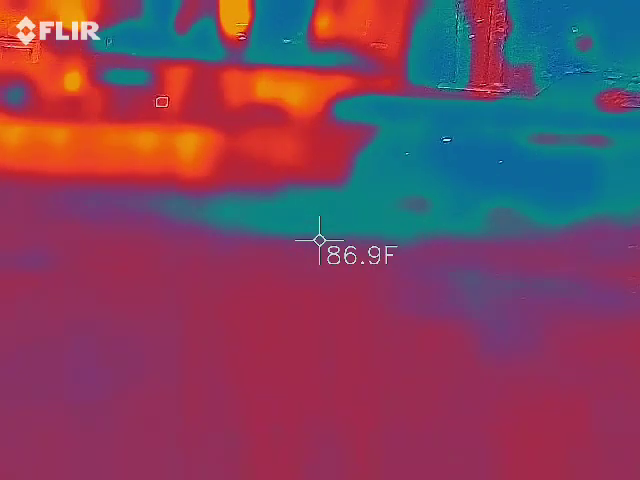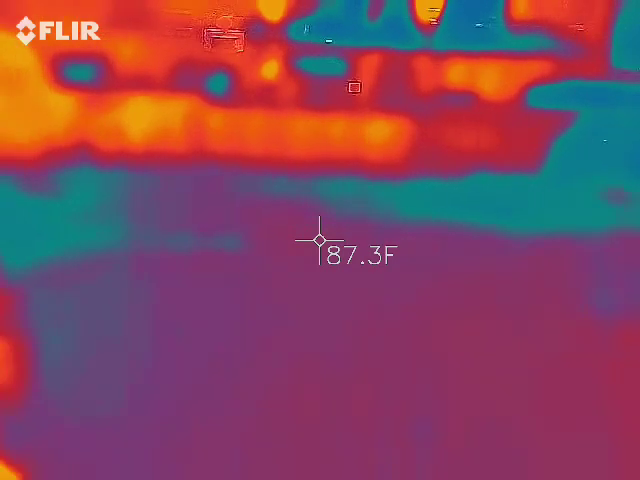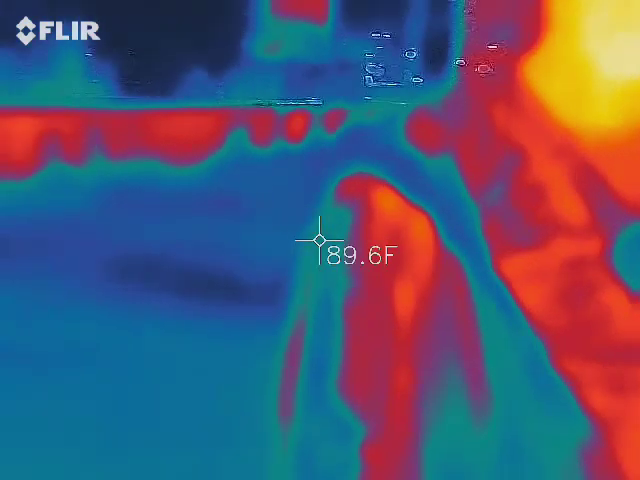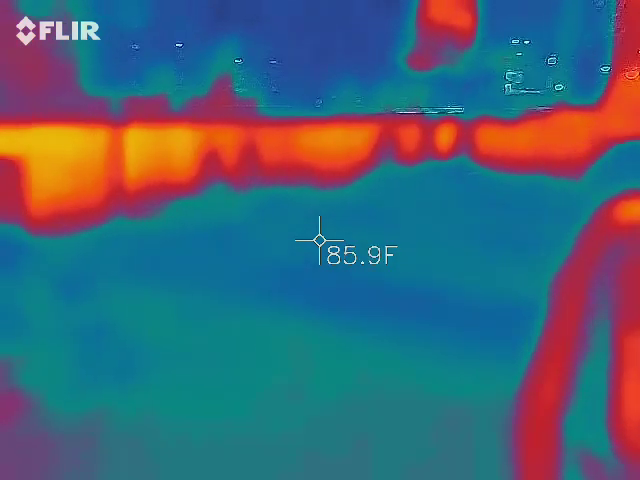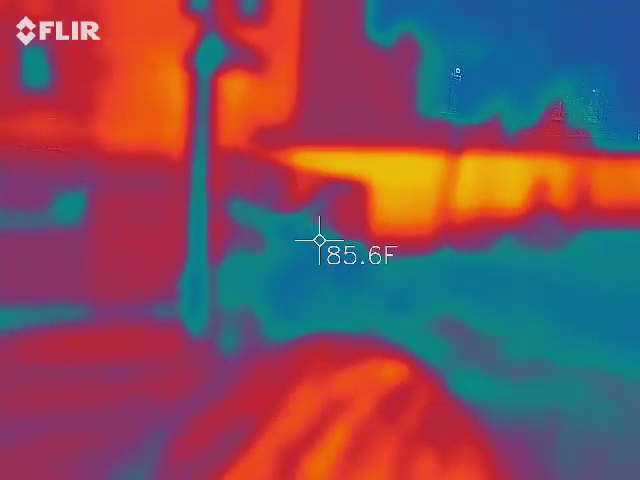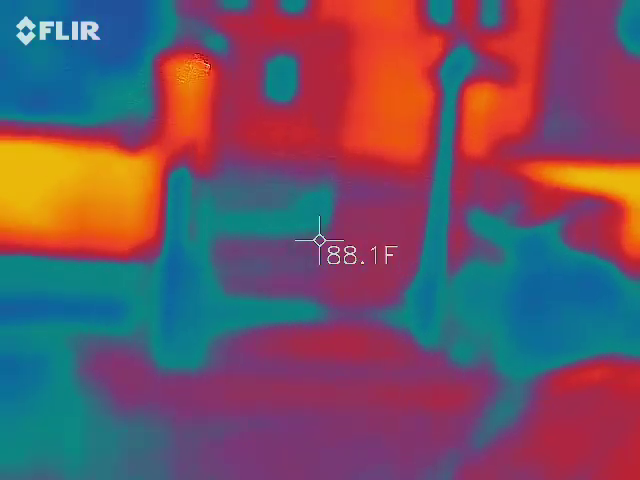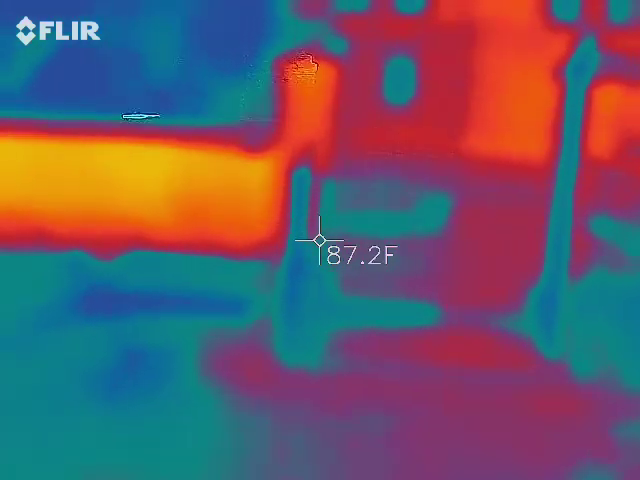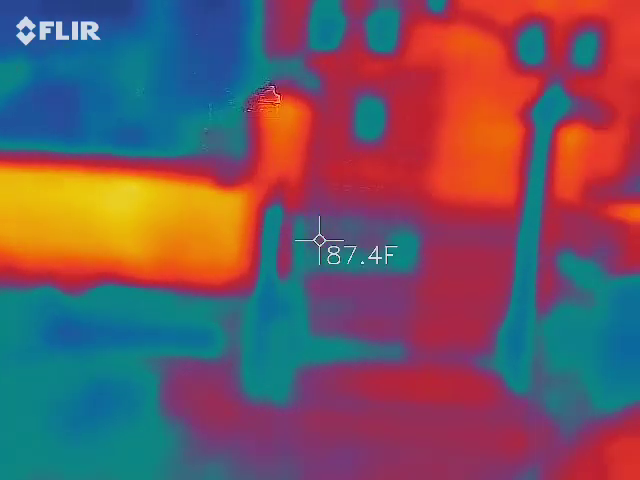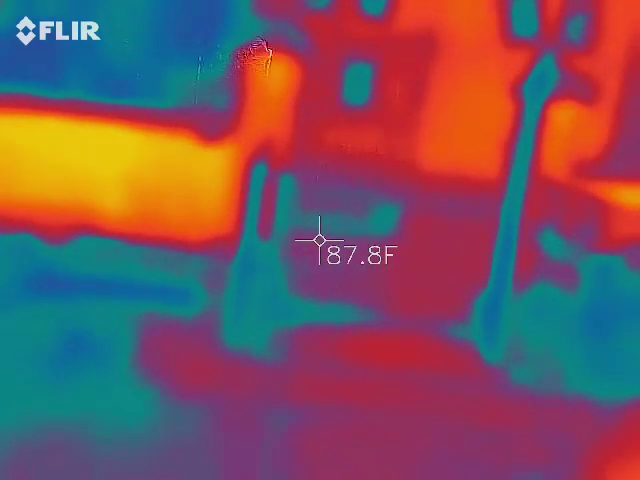The fire and the roof caving in are what destroyed it. The sad thing is that they're going to put a commercial hotel here, and they're not going to do an archaeological dig. So anything that's underneath this ground, we're going to lose whatever history is here.